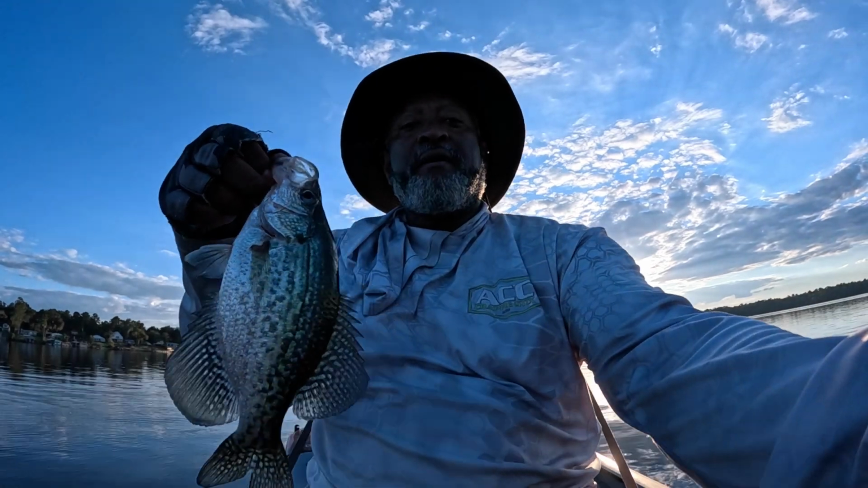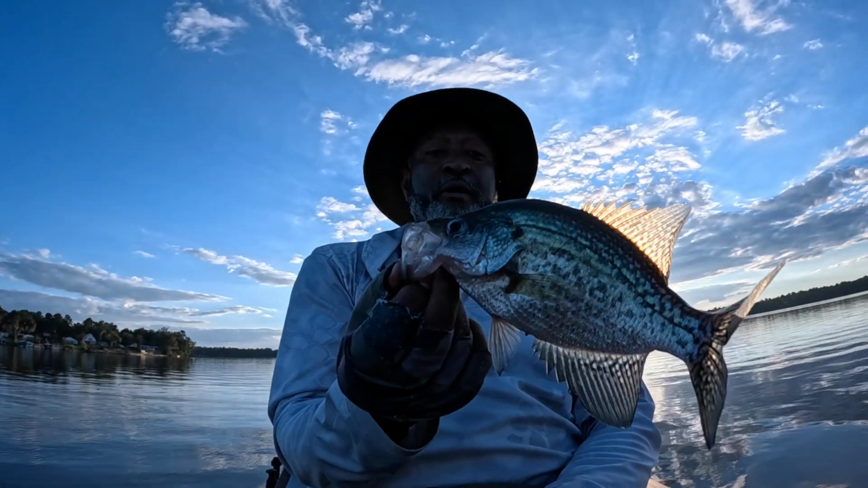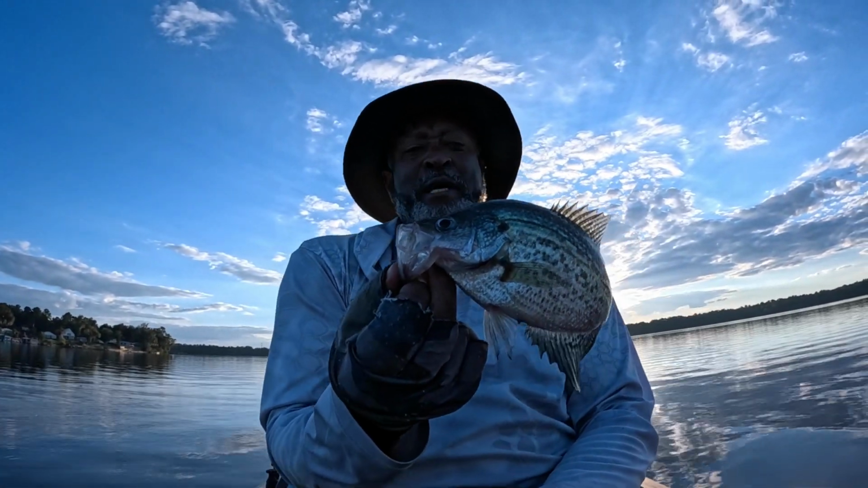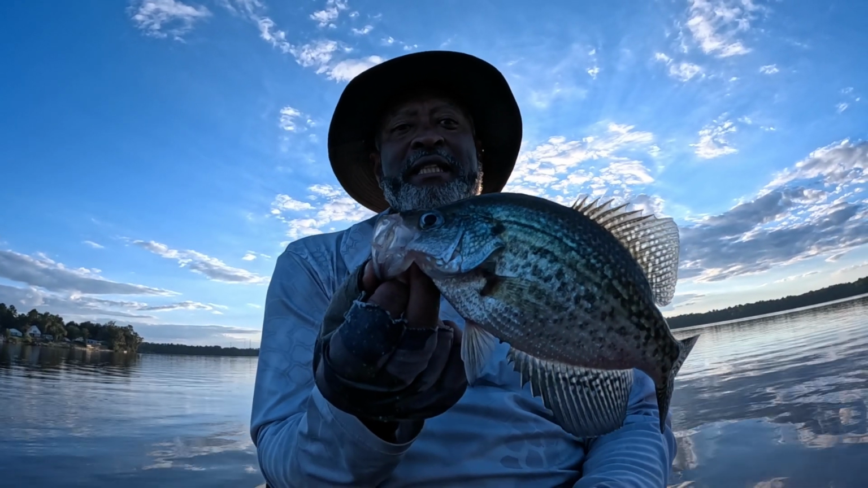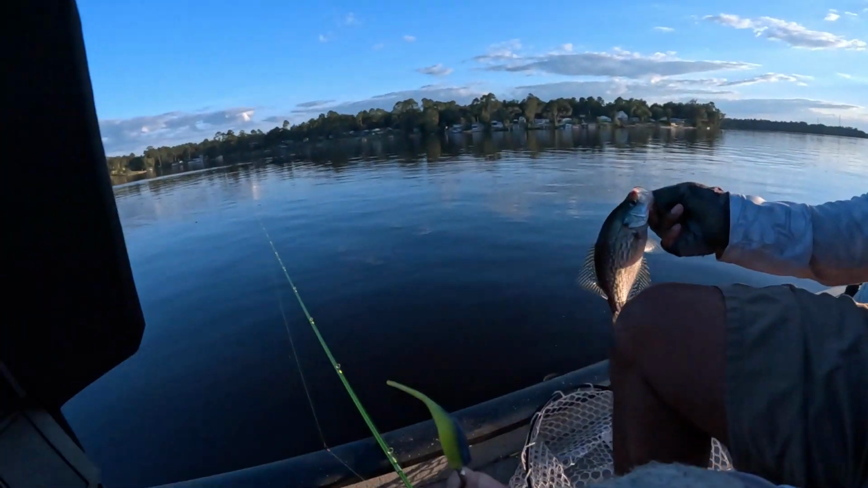So, once again, it's a cute little fish, not a big one. I don't think he's a keeper anyway, but I'm throwing him back because it's too small for this boat. Let's get him back in the water, see if we can catch a decent fish. See you, little buddy.